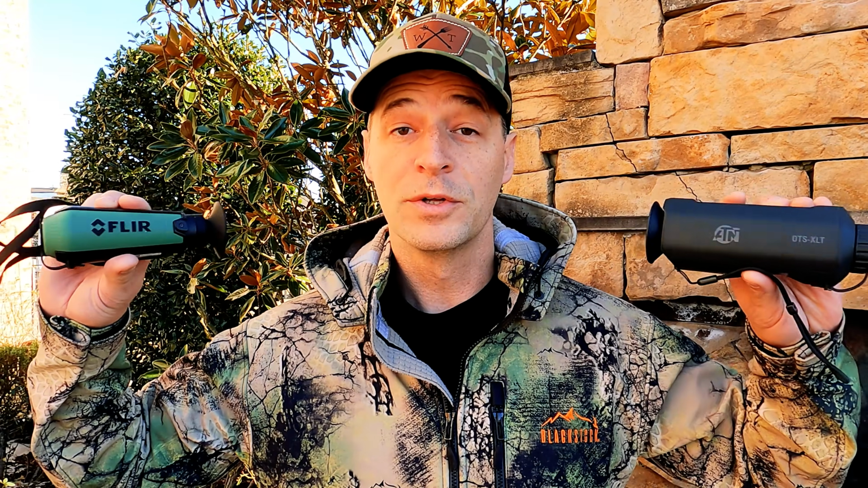Which one of these thermals is actually the better value, just under $600? The answer? Kind of depends. I'm a huge advocate of thermal monoculars. I think everybody needs to have one in their pack. Find one that works for your budget and get your hands on one. You won't regret it. Both of these two units will do their jobs.